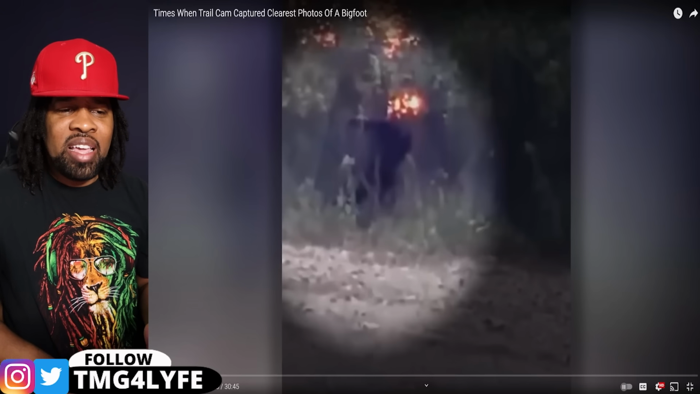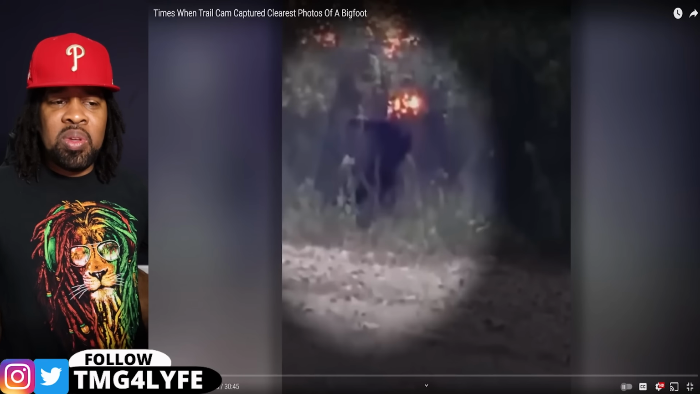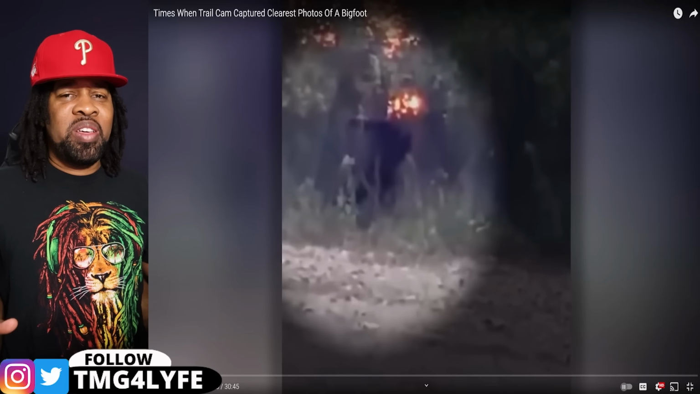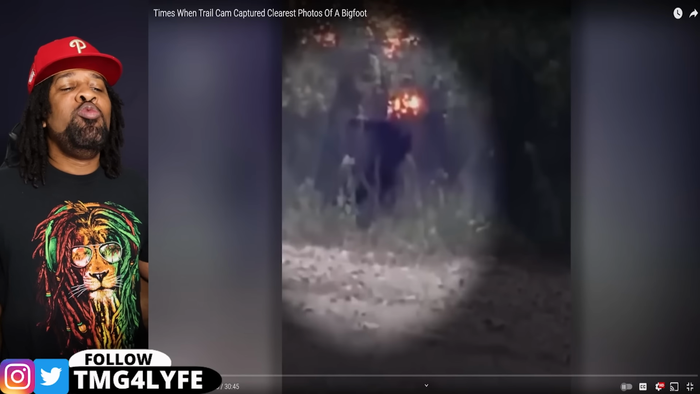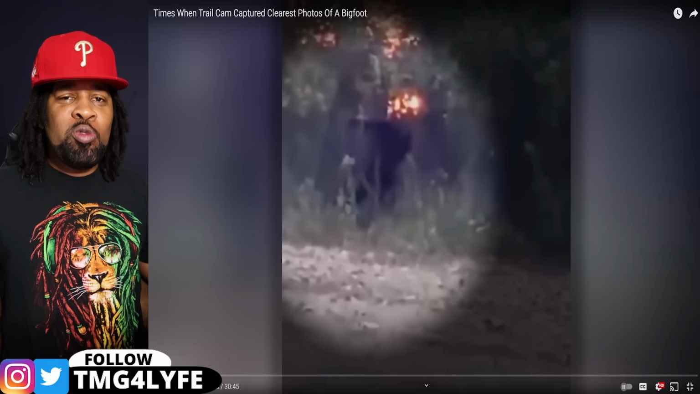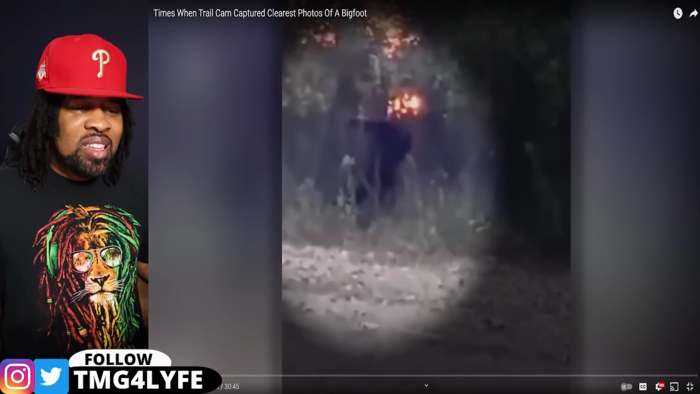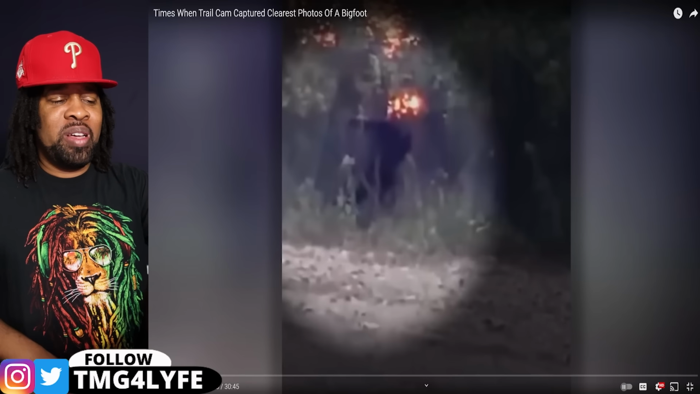Why does it look like it's tiptoeing? Like it's trying to be discreet. Fam, if you're Bigfoot, you're huge. Who's out muscling? Who's out, you know what I mean, doing you? Nobody. So why does he just look like he's tiptoeing? I don't know. That was throwing me off.